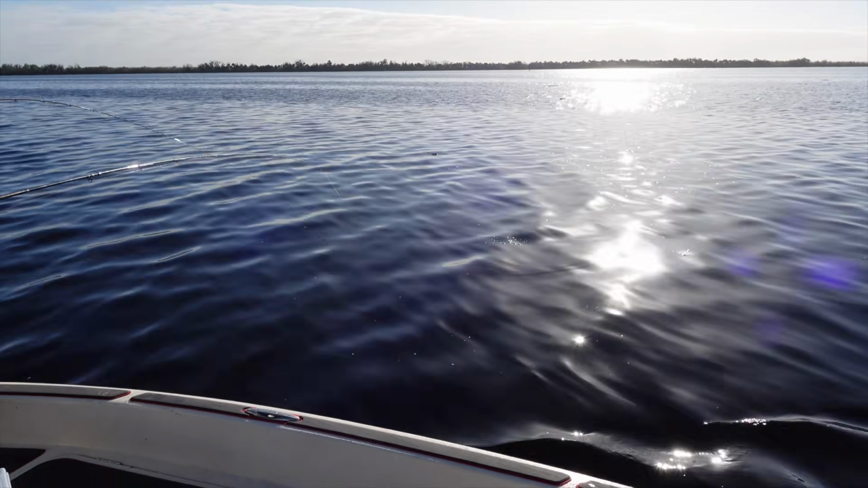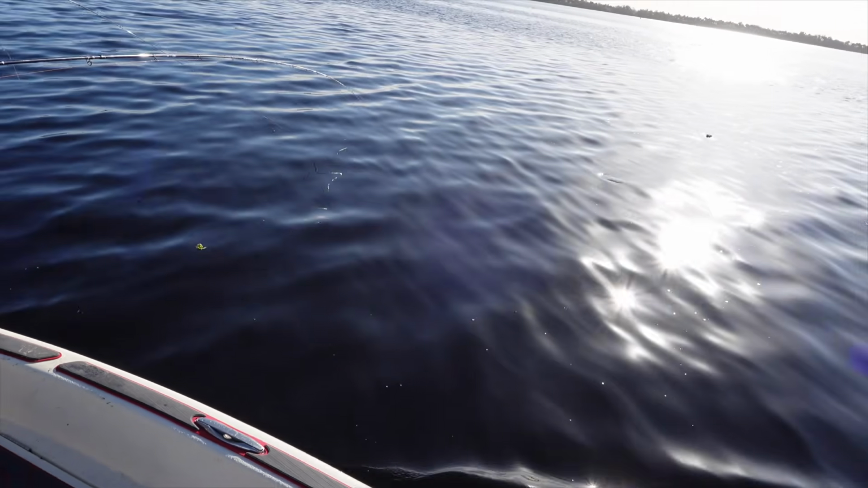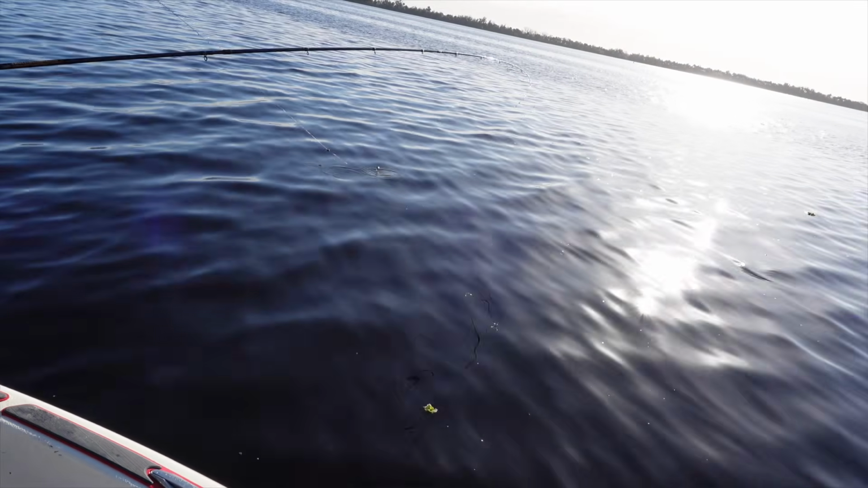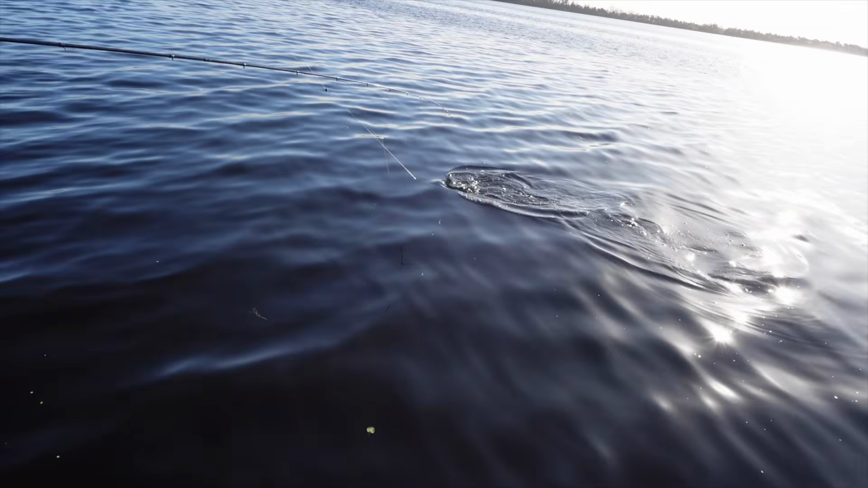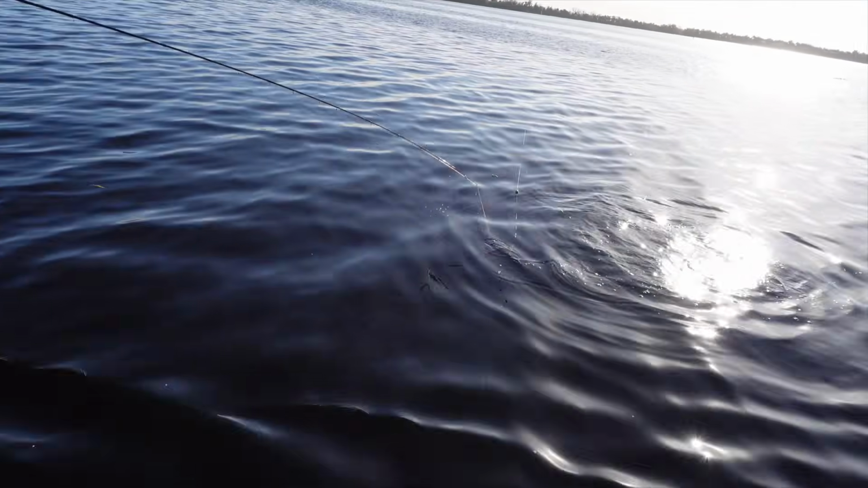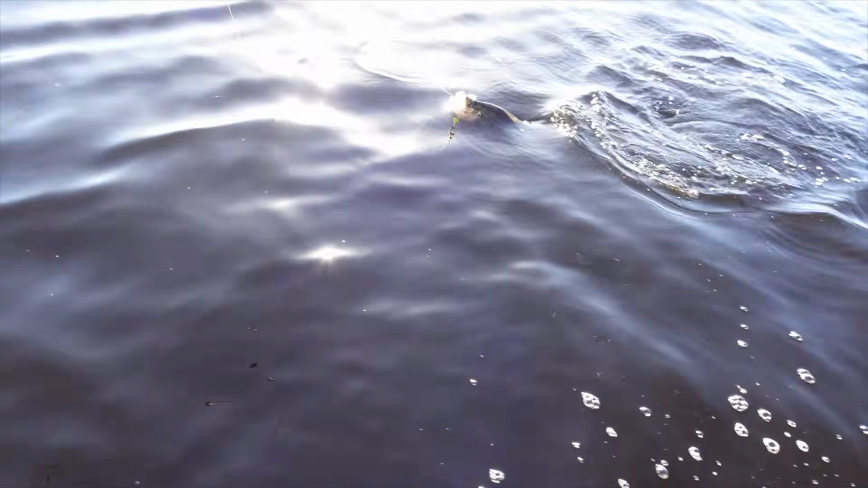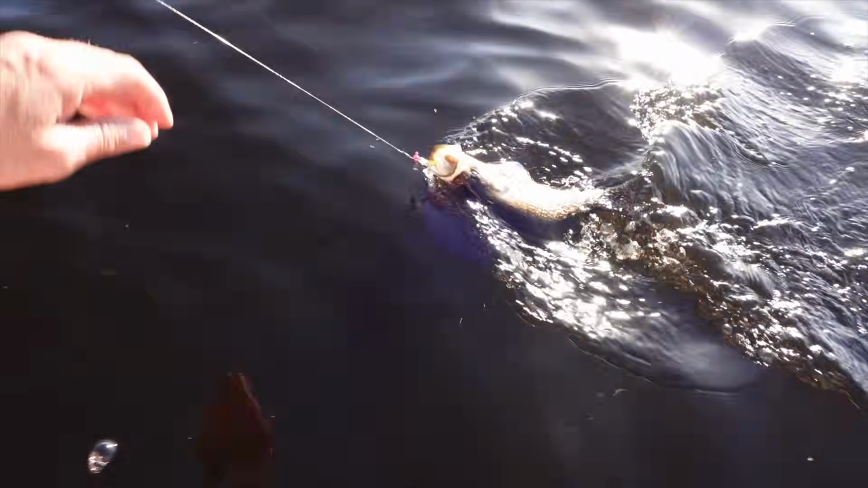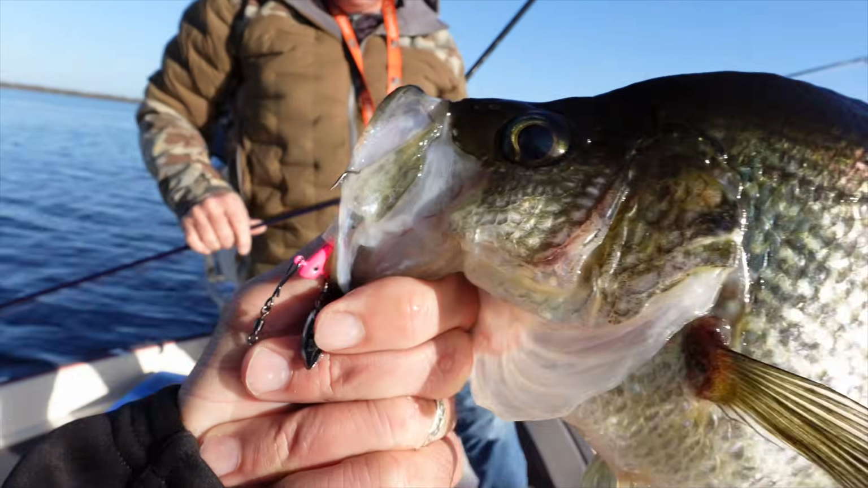Get him over. All right, what you got? Get this one in. Oh, that's a big one. We're gonna come to the back. Hey, okay. You want to hand me the net? Oh, he's just right there. Be careful. I'll lift him. Got him. Look at that big old fat cowboy. Oh, he was barely hooked.